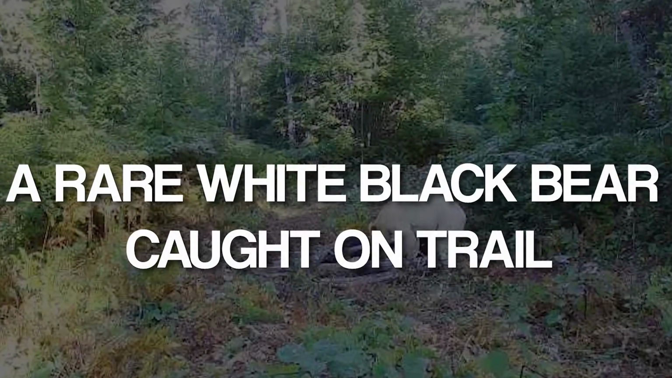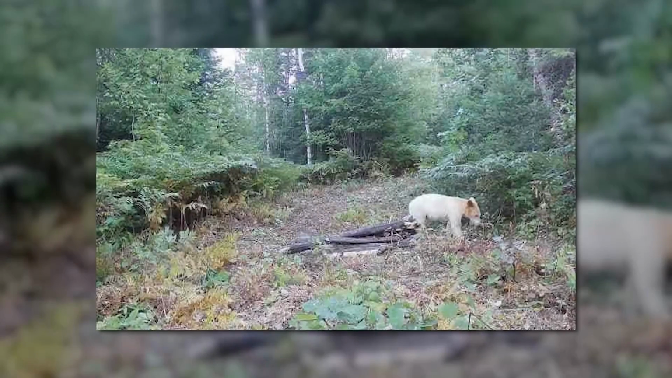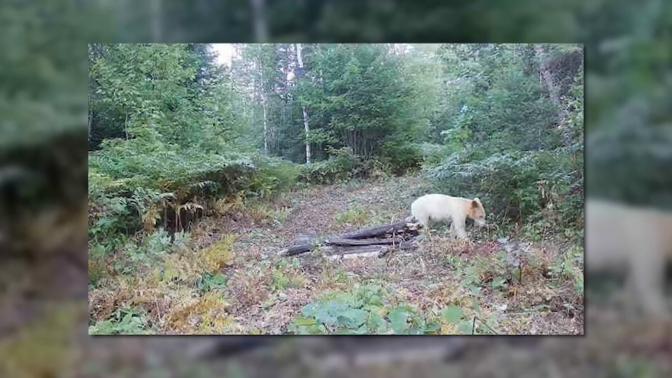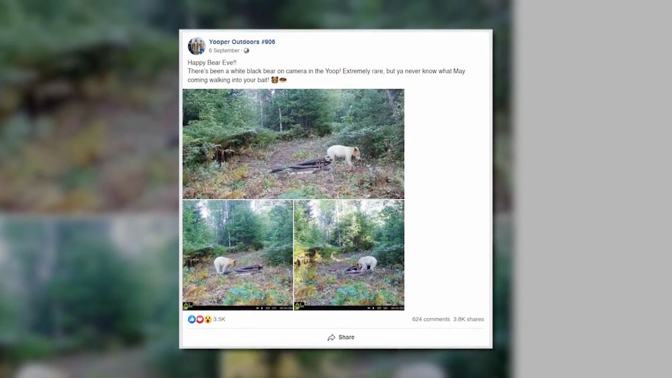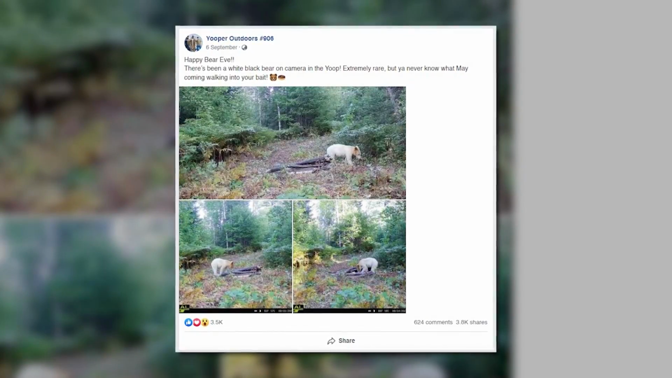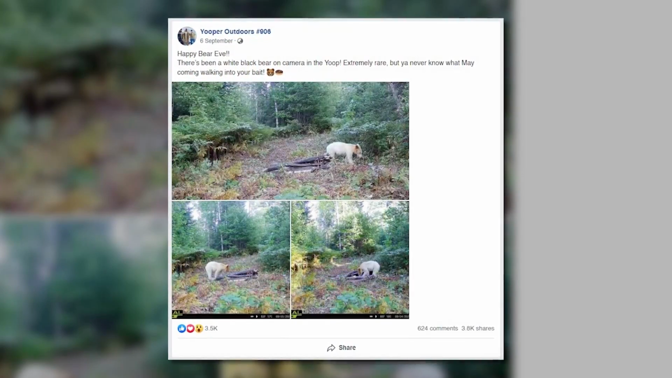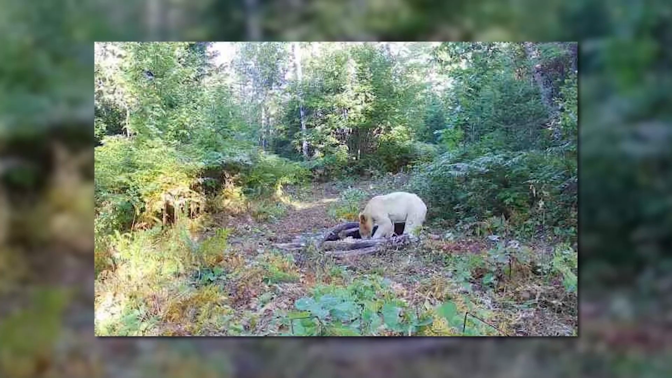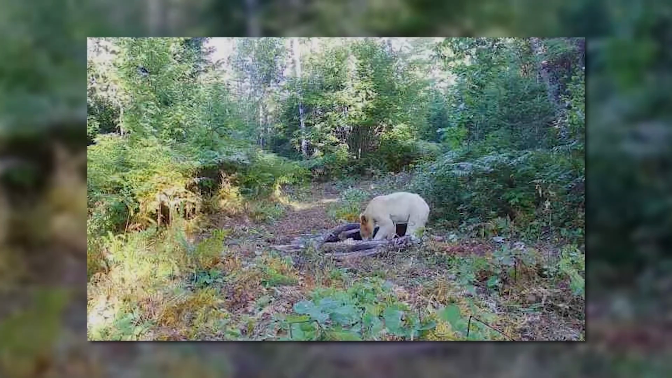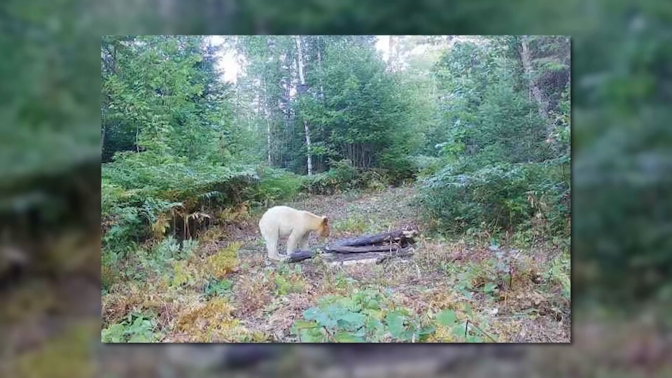8. A rare white black bear caught on trail cam. A Michigan trail cam caught one of the season's rarest images when it spotted a white-colored black bear. According to a post shared by the Upper Peninsula Trekking Guide Facebook group, the bear was seen rummaging through bait that had been placed by a hunter. Officials with the Department of Natural Resources haven't independently confirmed that the large mammal actually has white fur, but based on the images that were sent to them in other area reports, they are fairly certain.